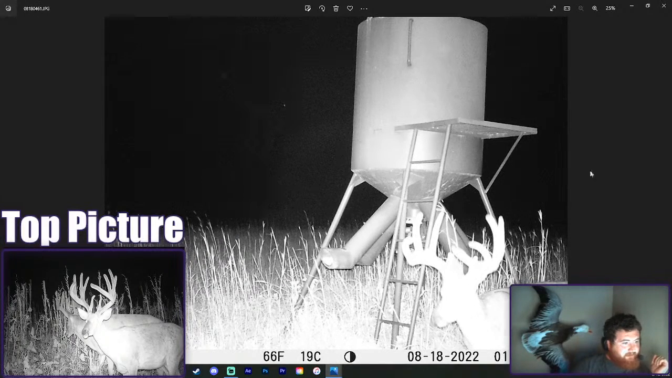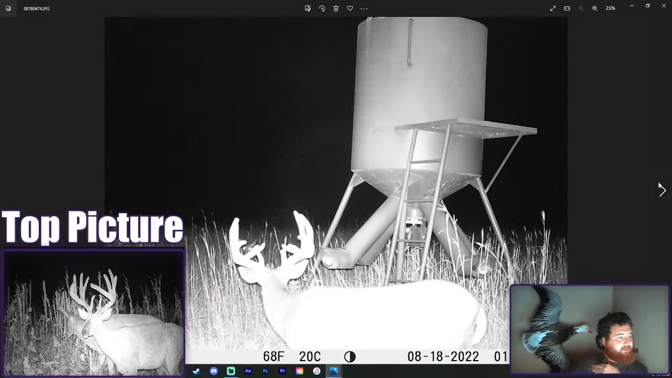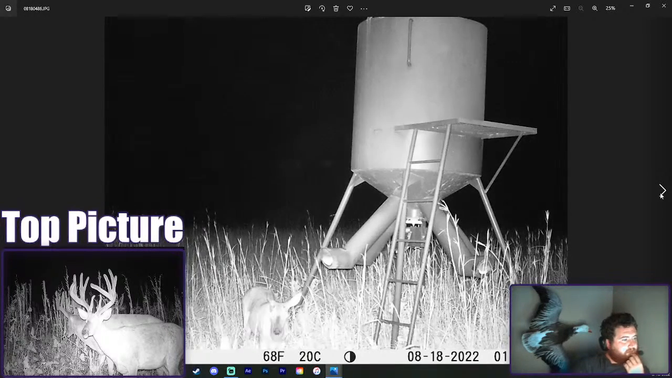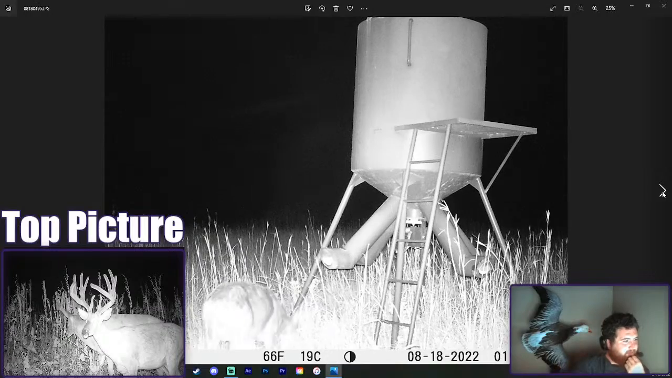What do we got here? The old buck. Ooh, what was that thing? This camera is definitely... Was that a coyote? Yep. Wow. You know they get desperate when they're eating.